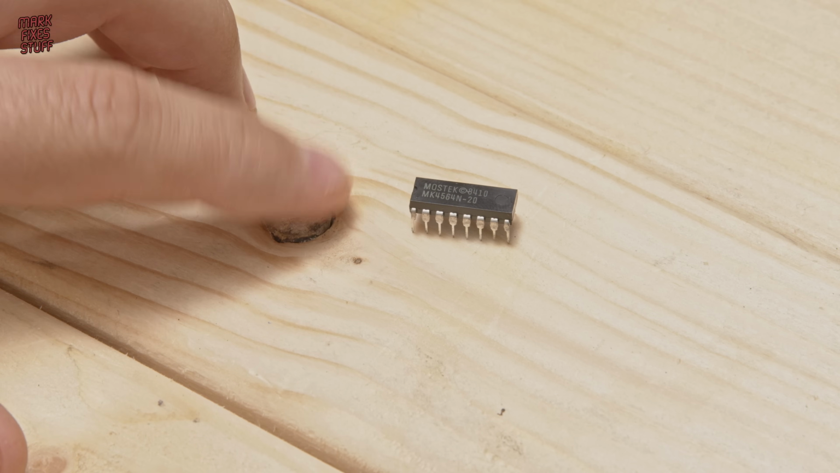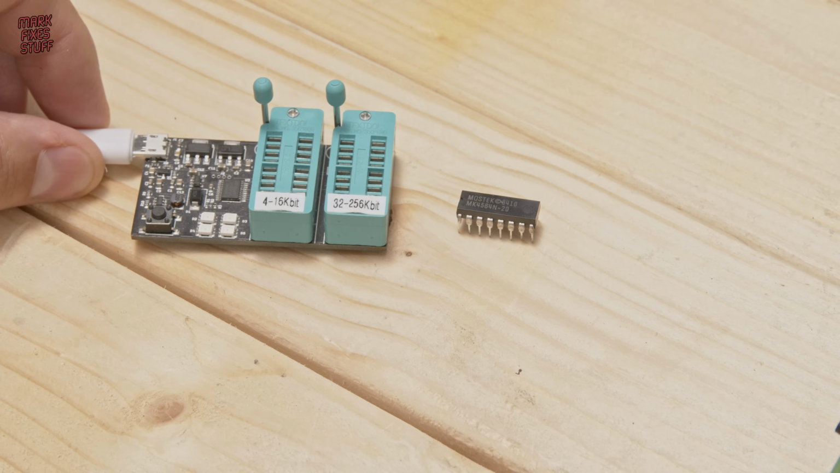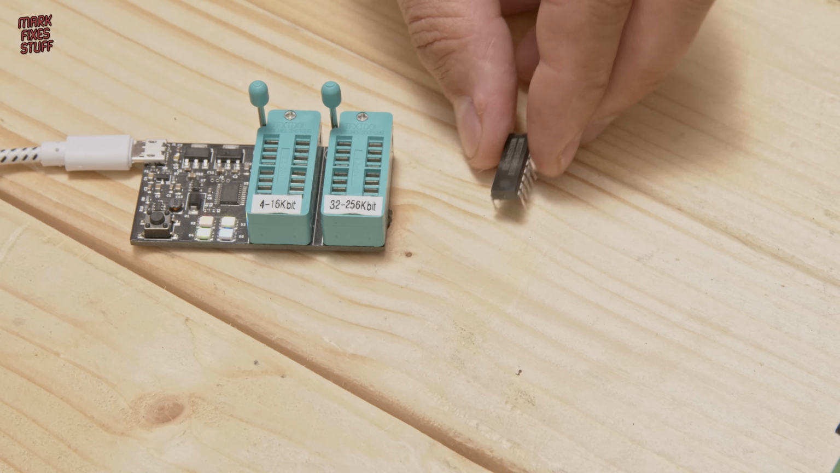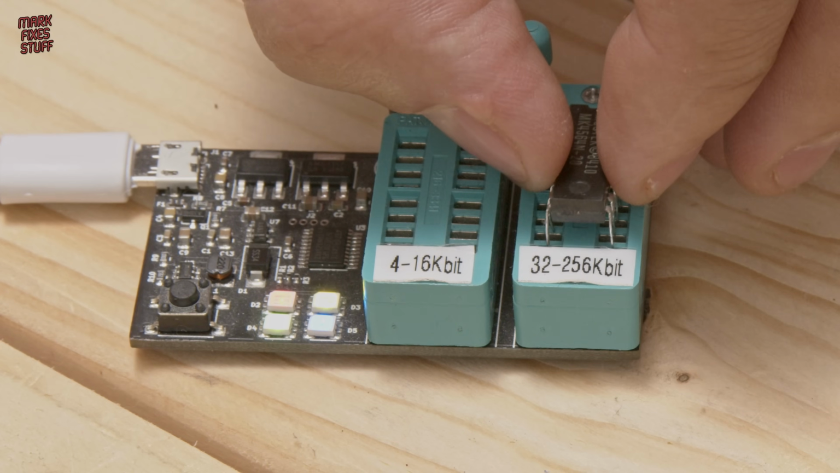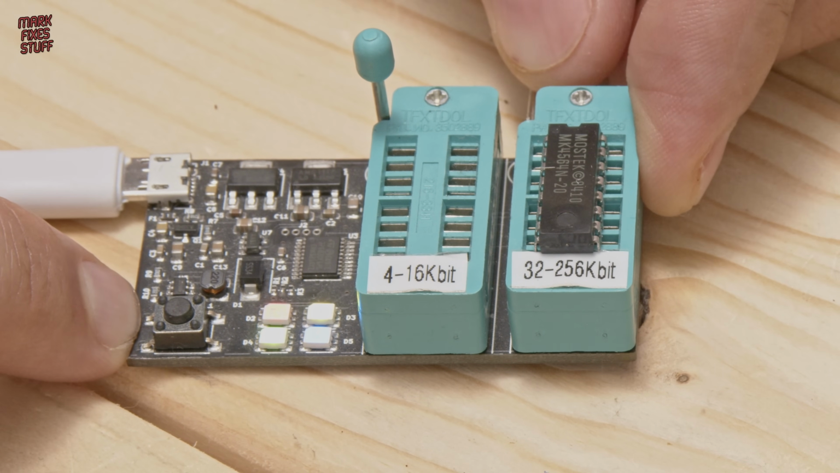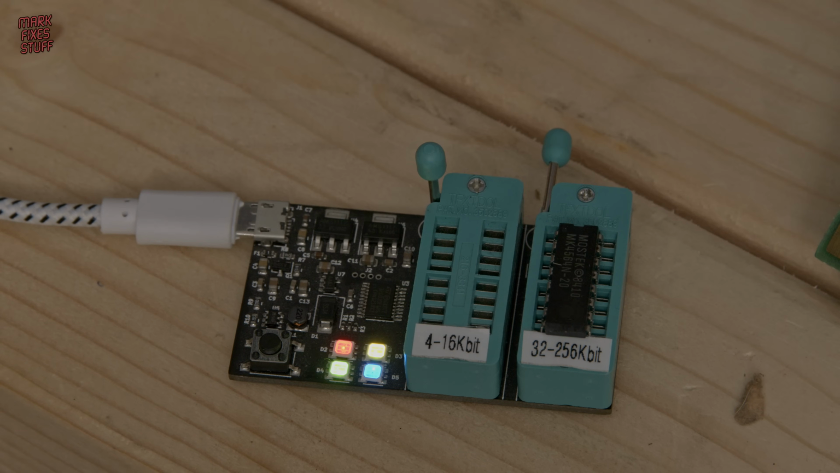As promised, we'll test this chip. I know it's going to fail. Here's Simon's tester. He didn't make it, he bought it off of eBay. This is a 1x64 kilobit chip, and as such it needs to go into the right hand socket. This is important because trying to test it in the wrong socket will kill the chip. Don't do that.